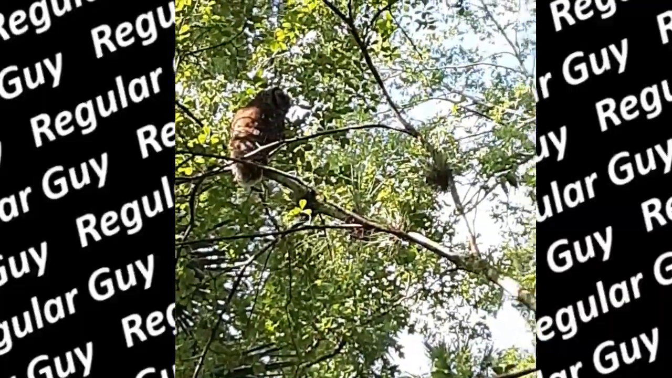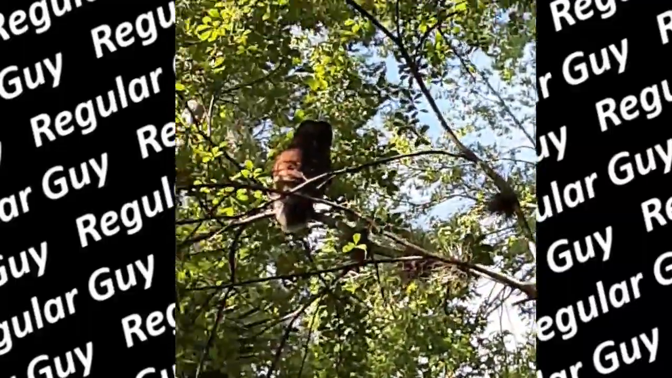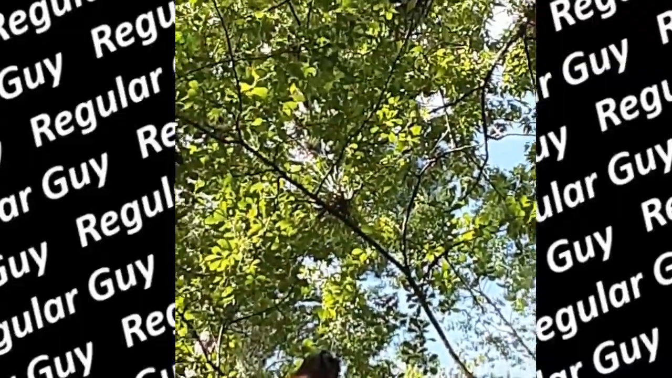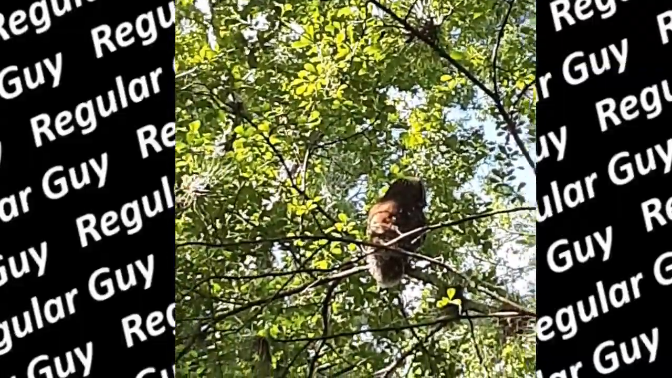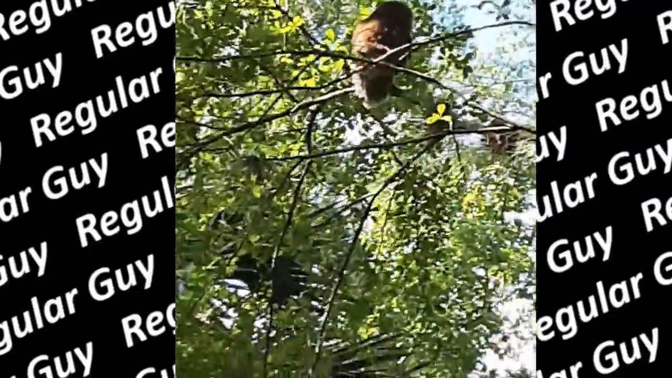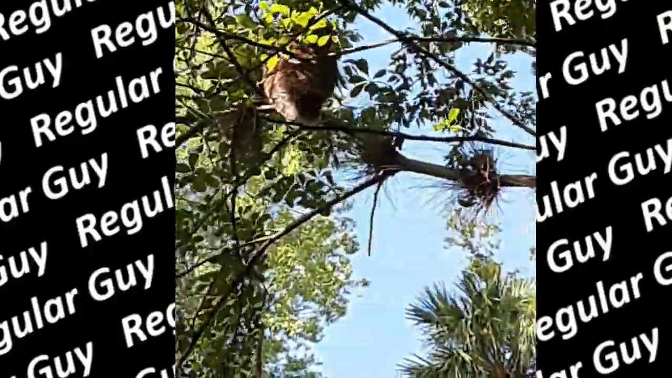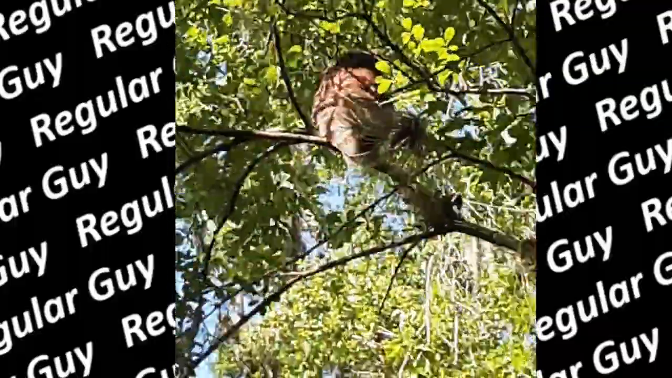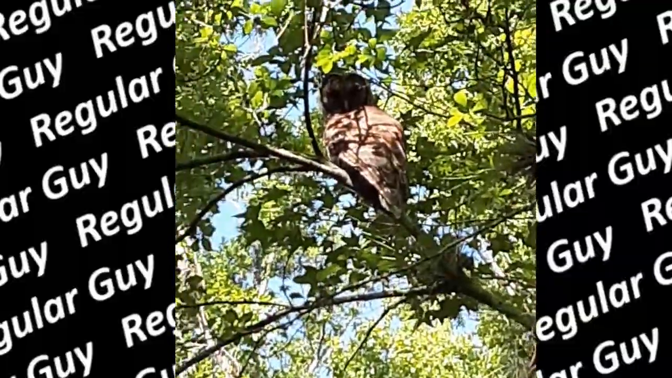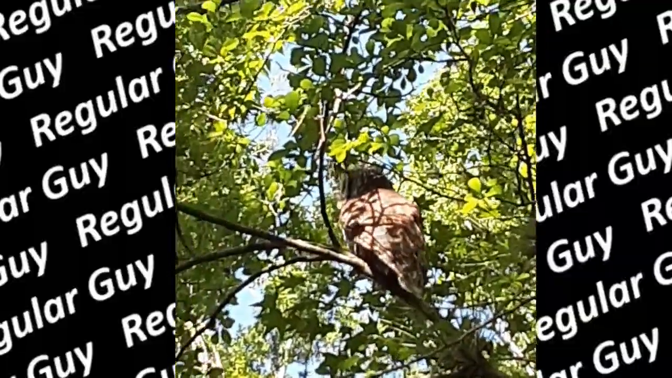Hello, Mr. Owl. Or Mrs. Owl, as the case may be. I really don't know from this angle. Oops. From this angle. Lost her. There she is. Yes. I'll film her as long as she lets me. Or him. Sorry. Whoa. About to walk off the trail here. Hello. Looking right at me. Can't see your face though.